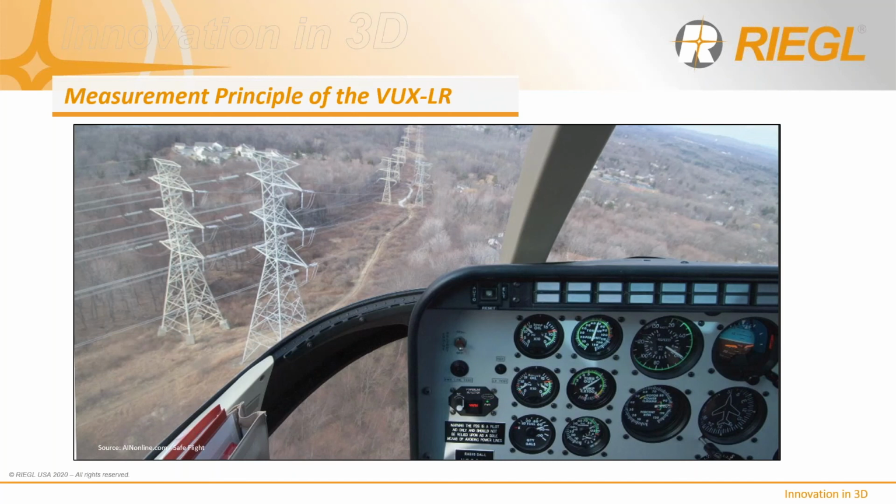RIEGL offers the VUX 1LR in 3 configurations. The first is a standoff transceiver for integrators, and the second is a system version with OEM INS solution for faster integration on whatever UAS or helicopter platform you choose. And then 3 as a fully integrated soup to nuts solution with flight management system, inertial navigation system, high resolution cameras, and our VP1 pod.